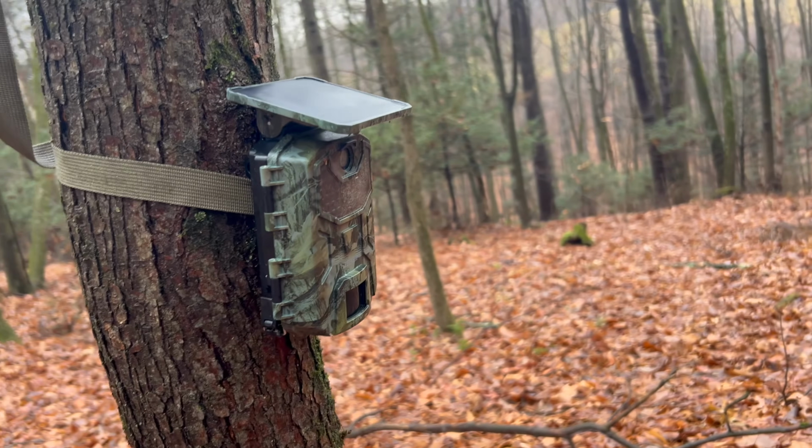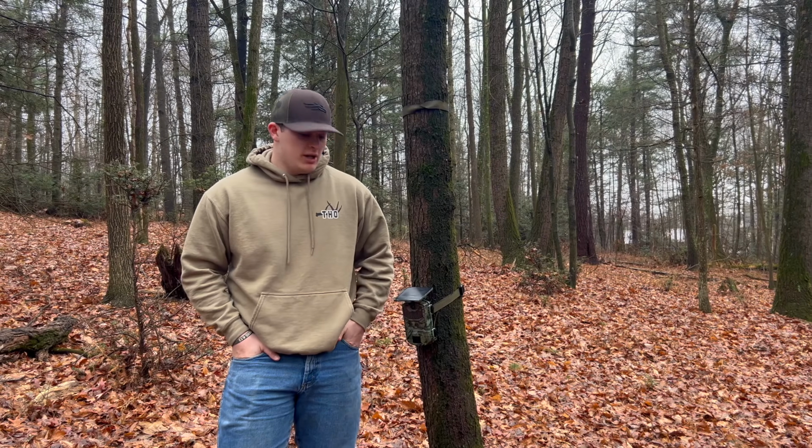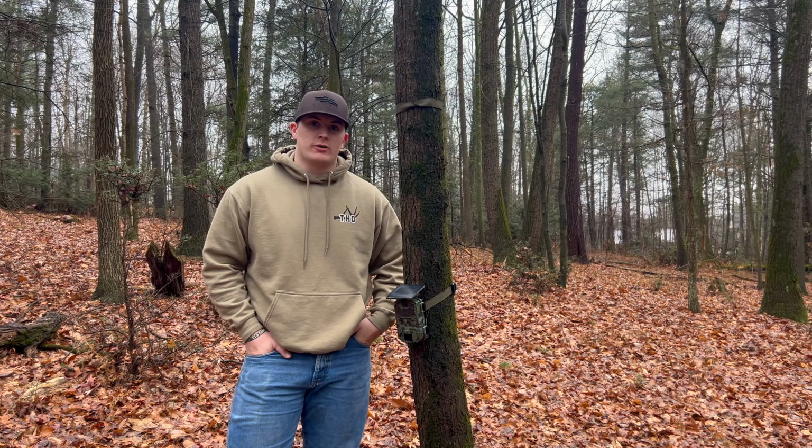Today we're going to be doing a trail camera review of this solar trail camera from iZeeker, and it is the iG220 model.